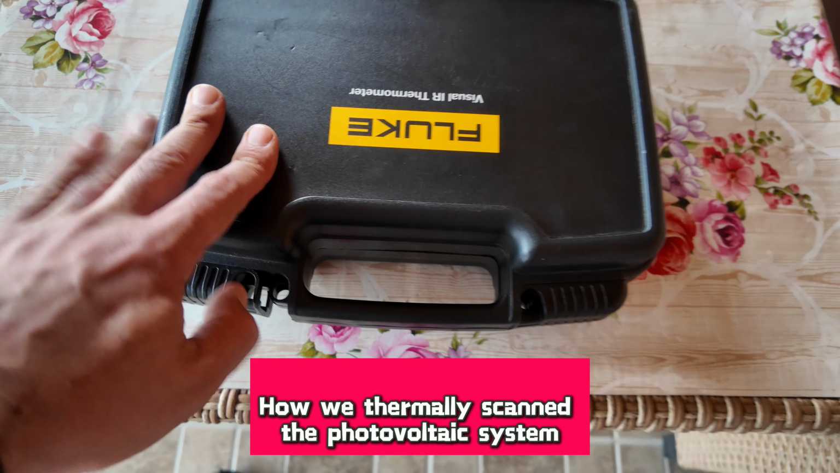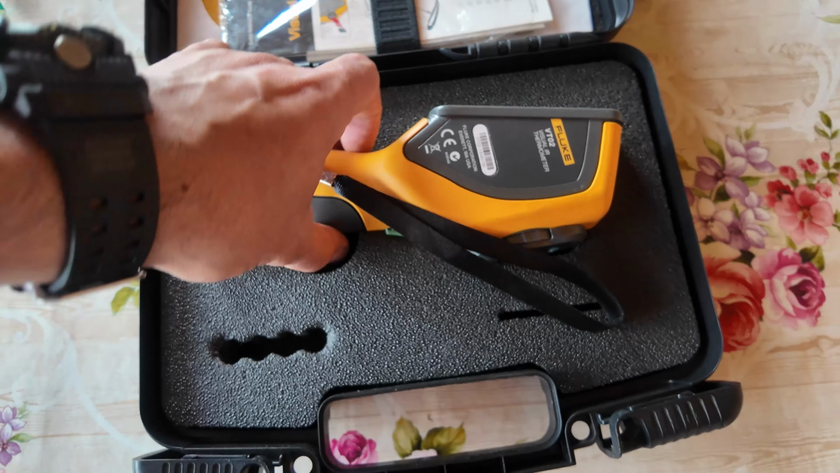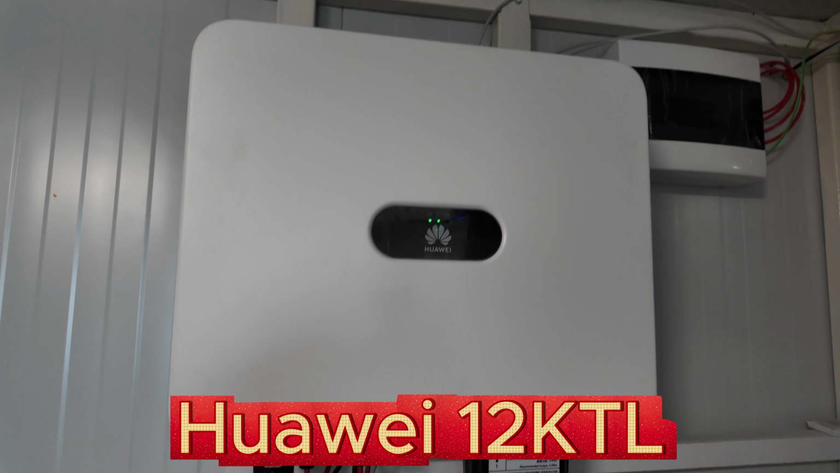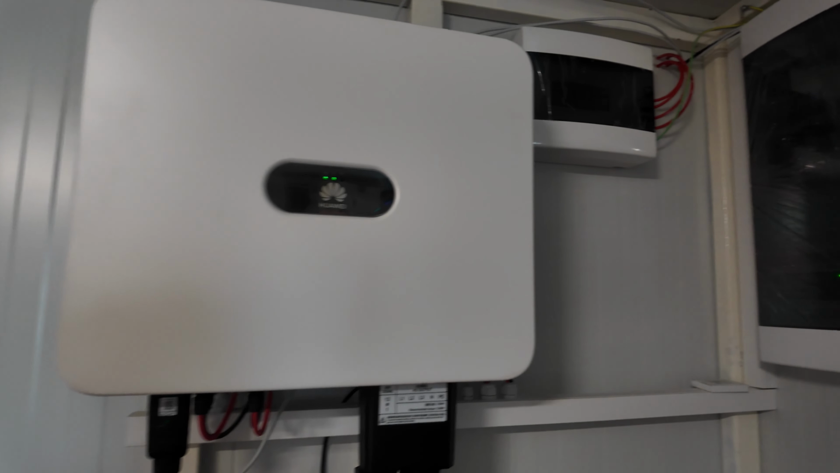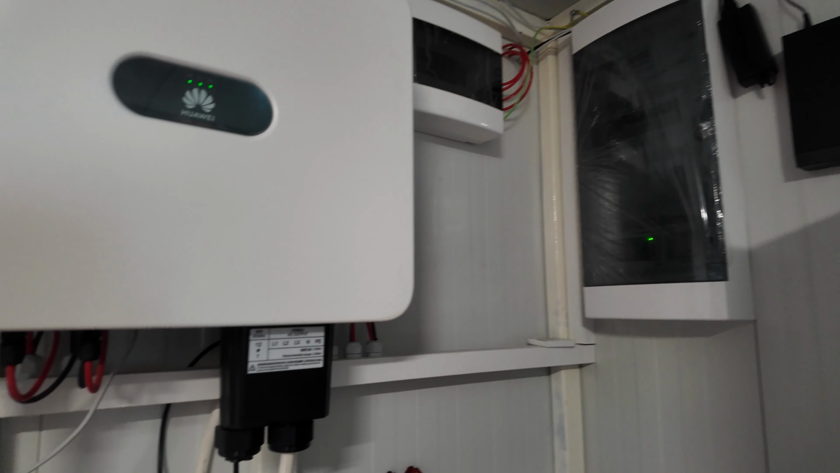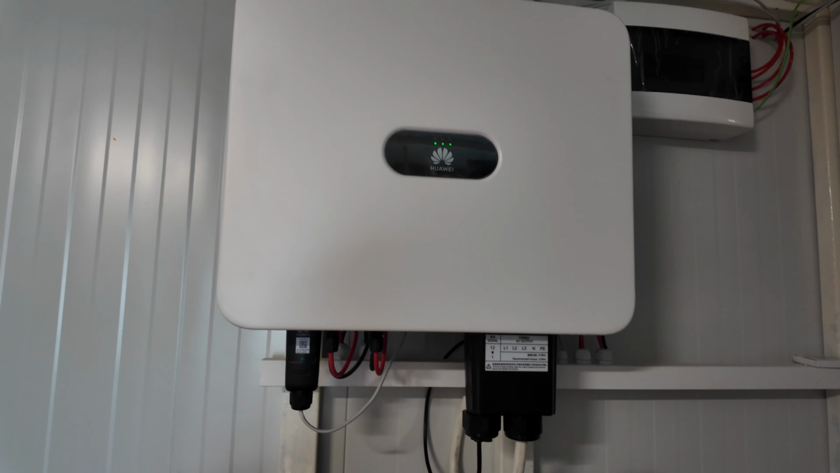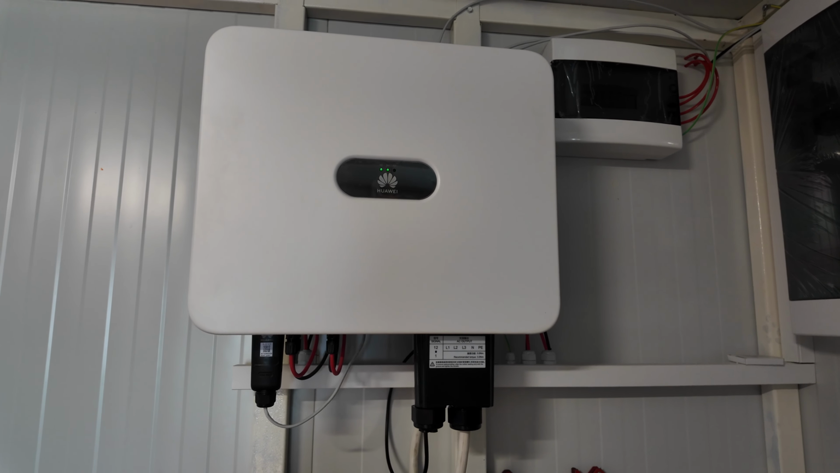If you own a photovoltaic system, it might be losing efficiency right now without you even knowing it. Dust, microcracks, or failing bypass diodes can steal your power and, worse, turn into a fire hazard. Today, we are taking the thermal imaging camera to scan my solar array. I will show exactly what to look for, how to spot hotspot defects, and how to read thermal anomalies before they cost you serious money. Let's dive in.